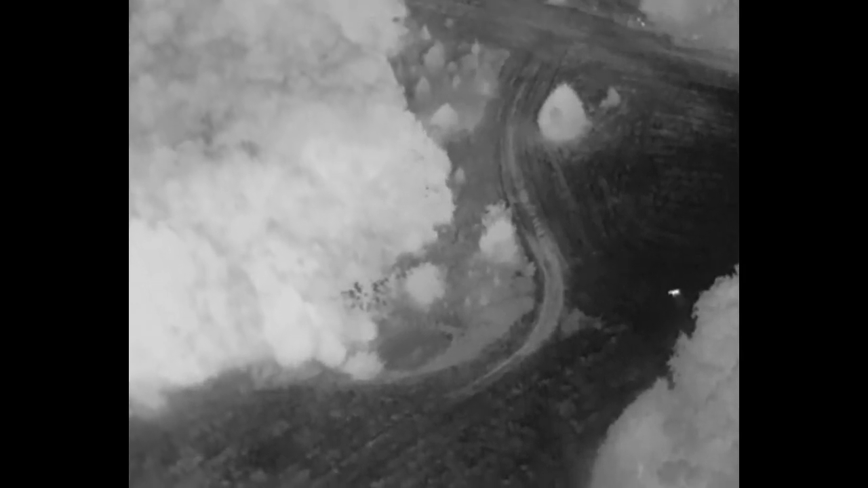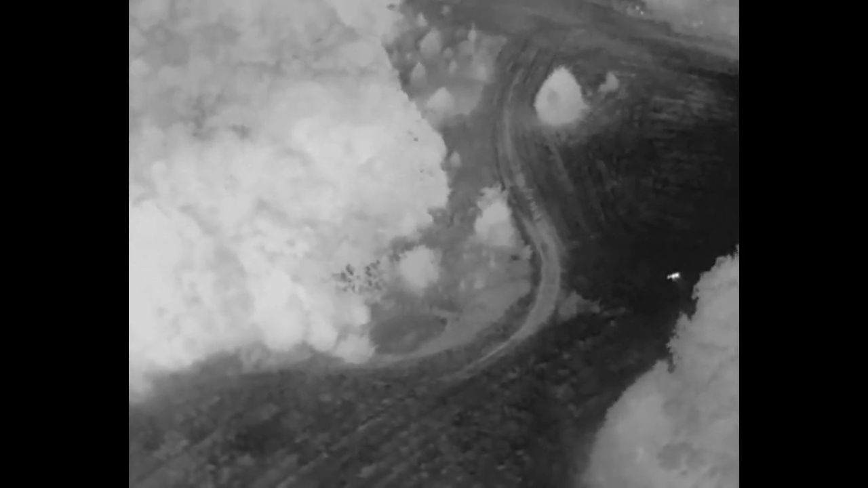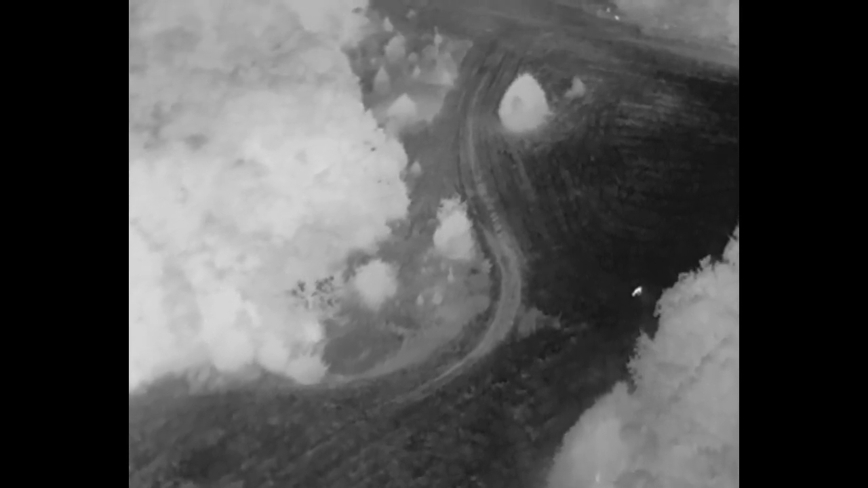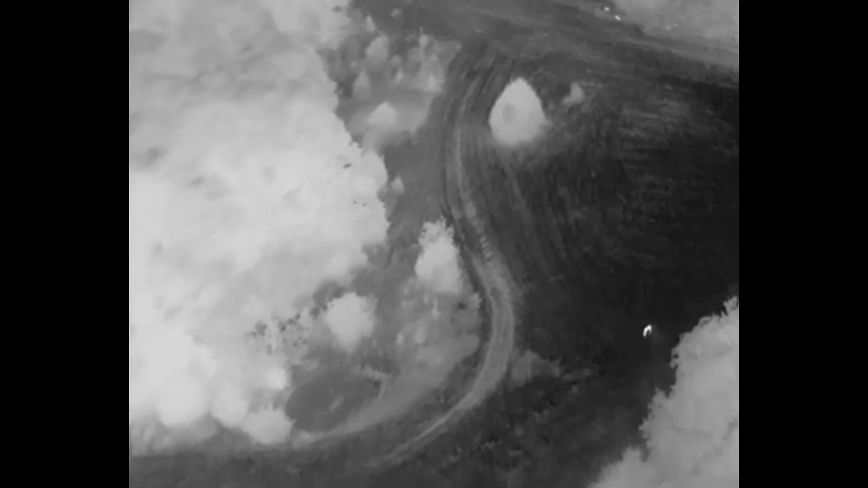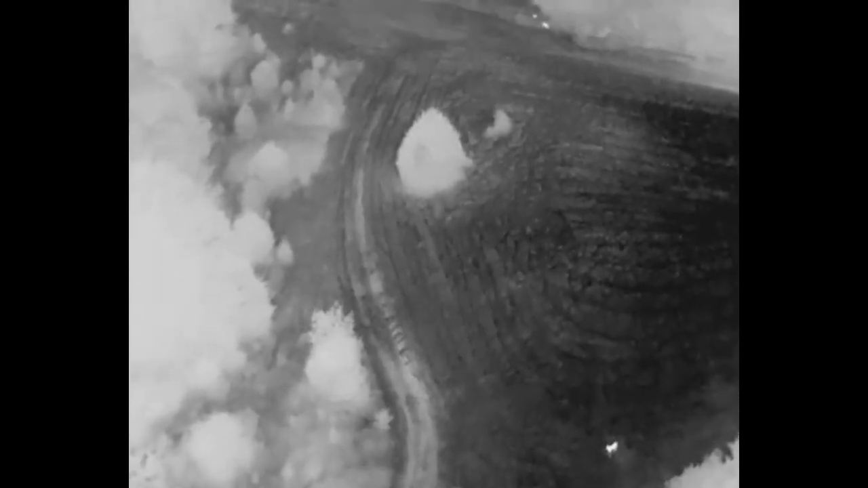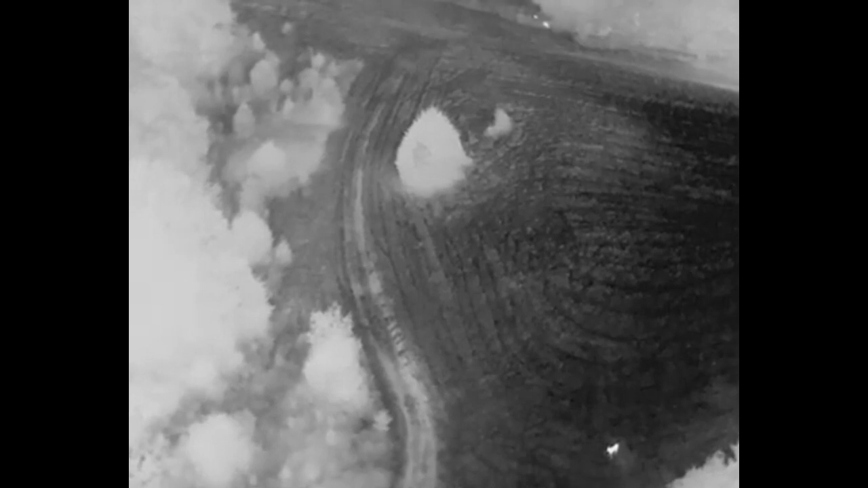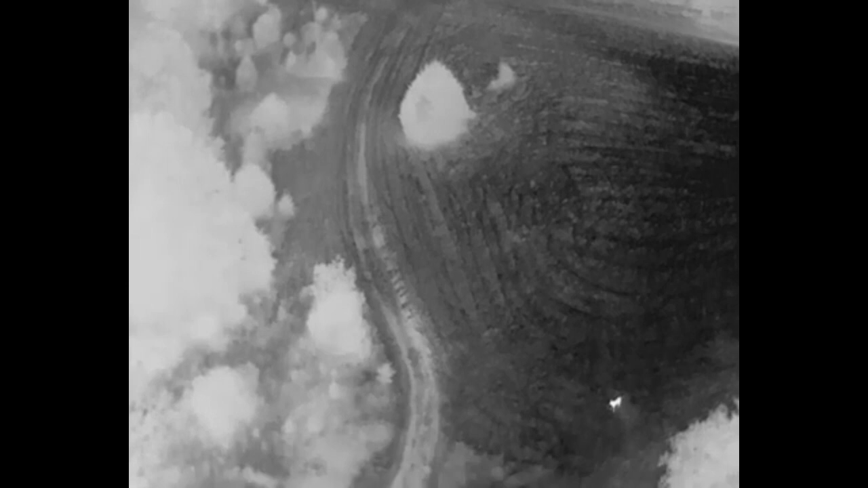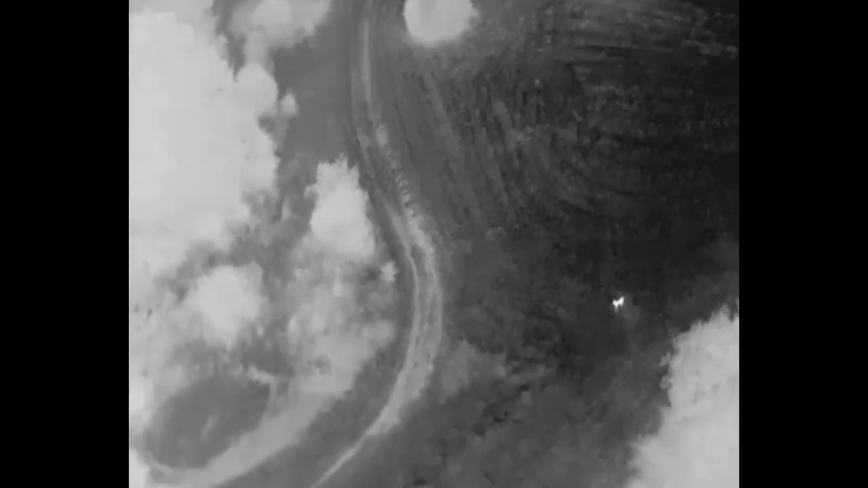But needless to say, the main thing I want you to see here is the deer and how they respond to the drone, which most of the time is just not a very big deal to them. As a matter of fact, this deer coming up here, I'm able to get pretty close to it. And you can see up at the top of the screen, there's a couple more deer.